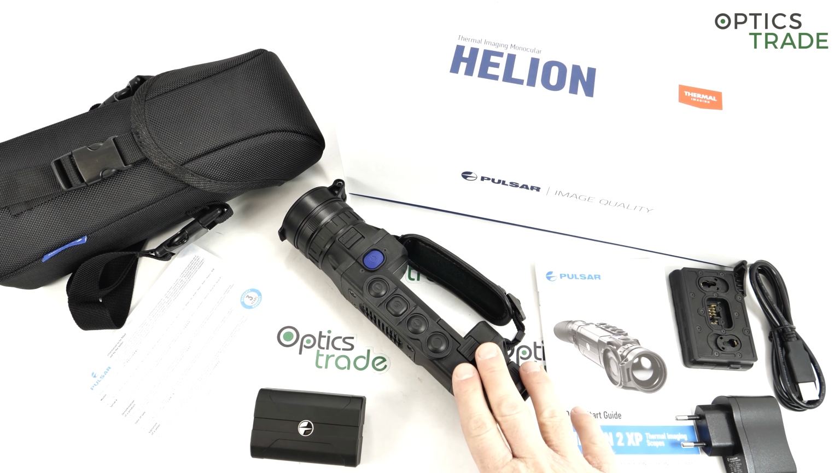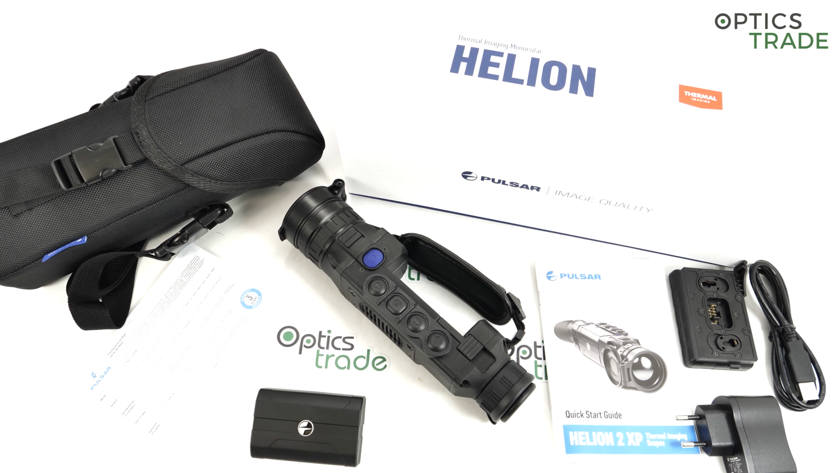But with generation 2, which even has a better sensor, the price was lowered to 3,690 euros. And this is something that I think all the competitors of Pulsar are knocking their heads against the wall over, because Pulsar comes out every 4 or 5 years with a new device, which is much better and cheaper.